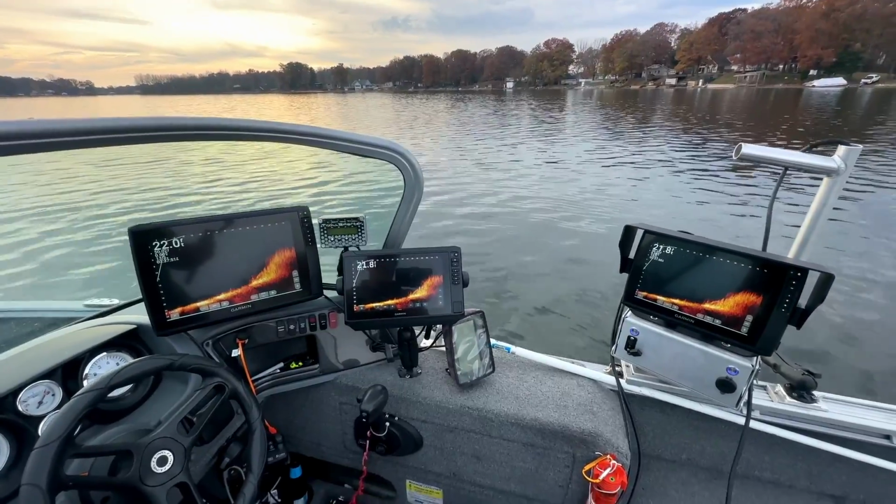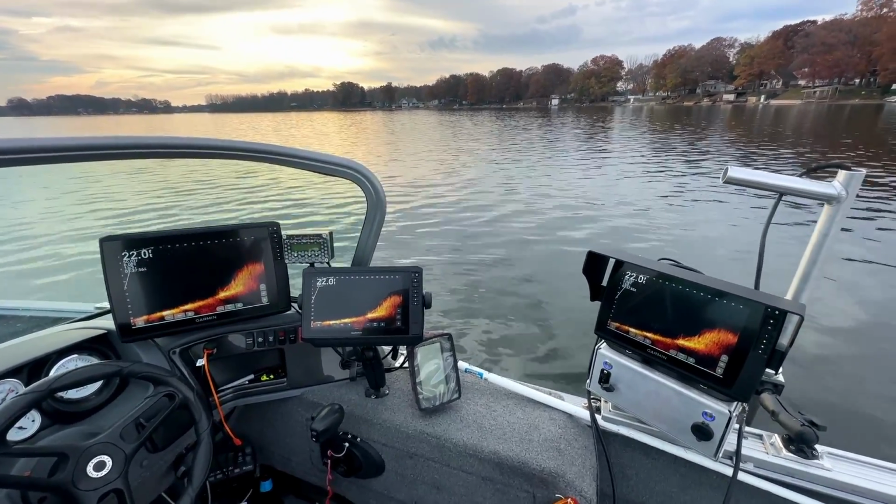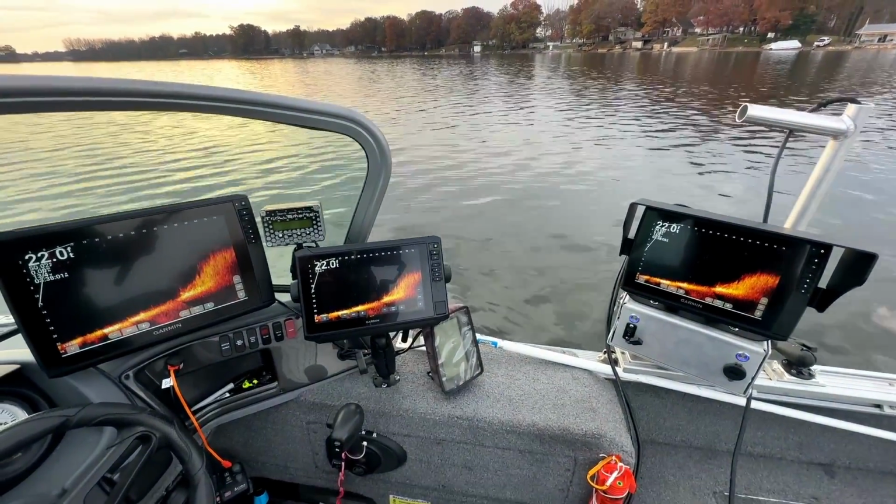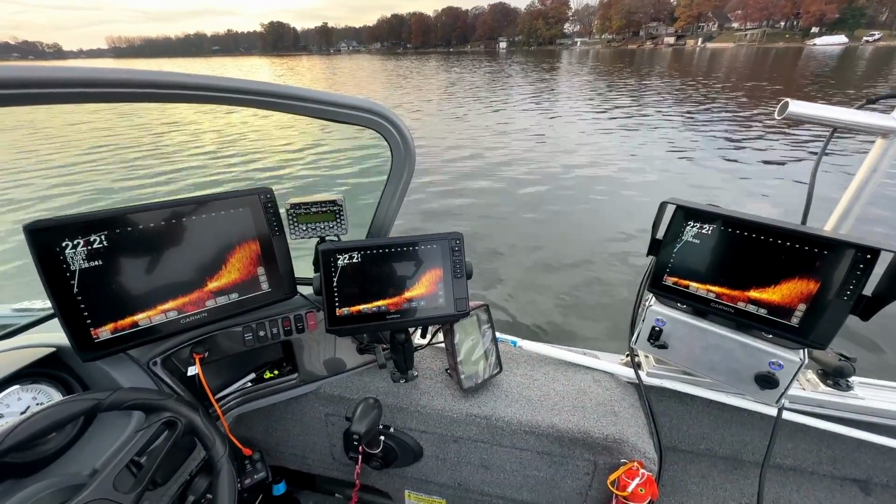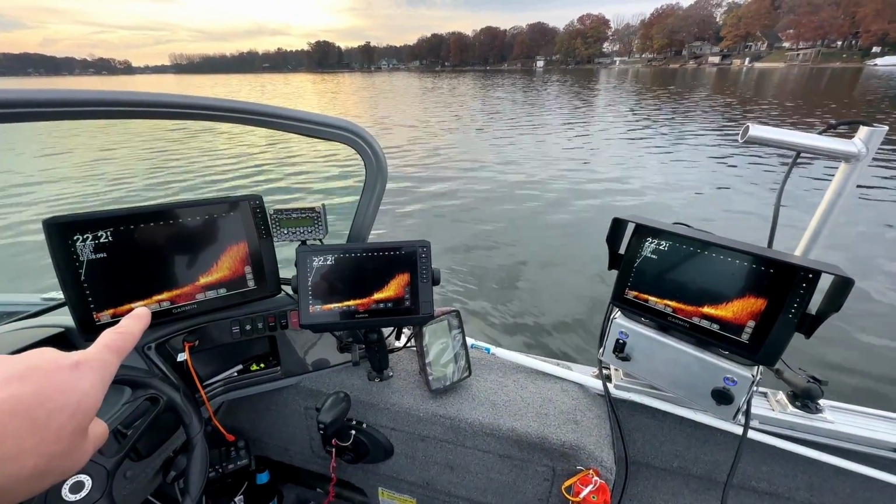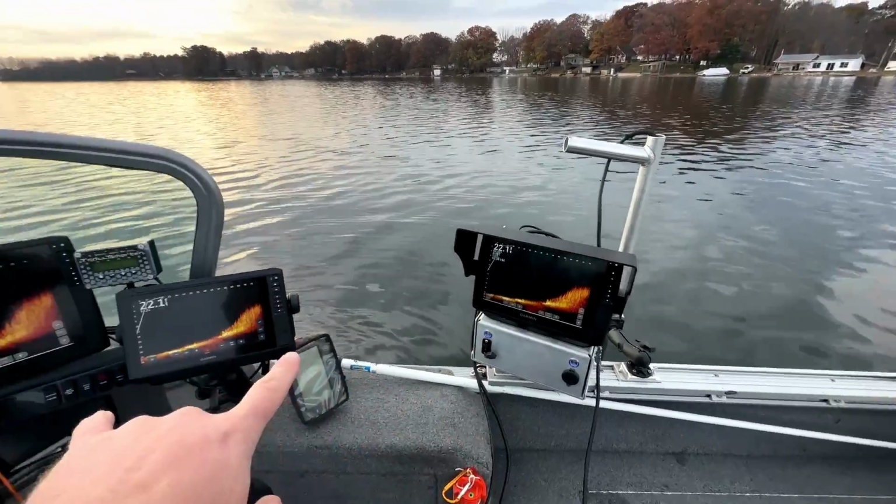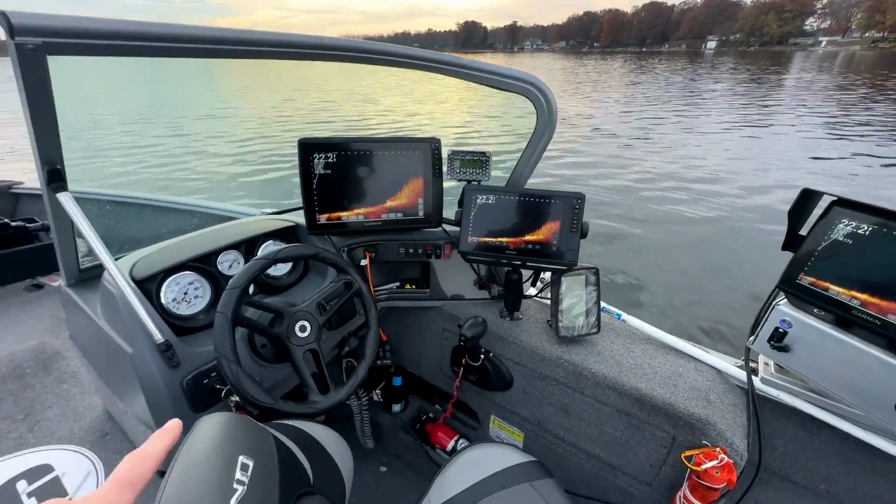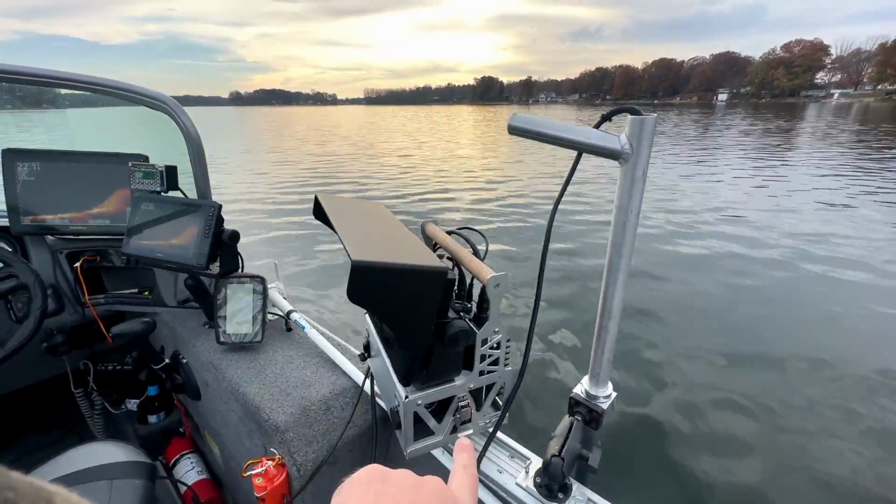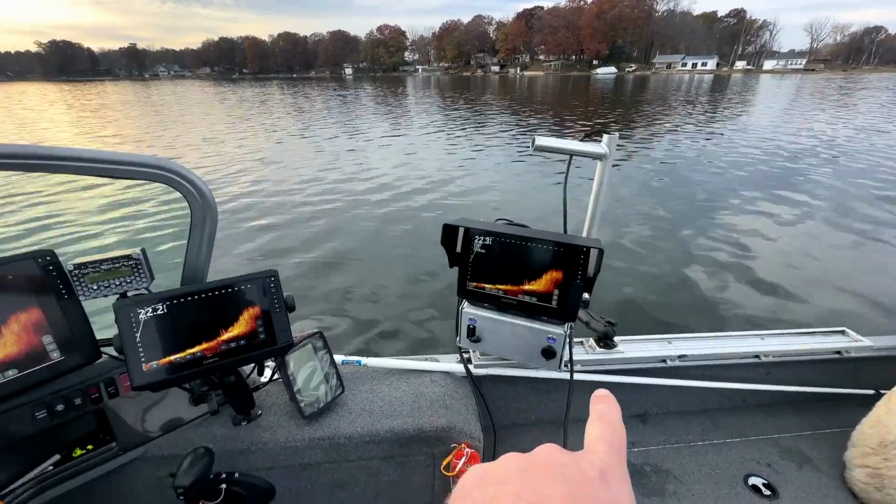This is how we are going to be doing the test today. I have 3 screens set up as close as I can get them to one another to keep everything in frame. To get a close-up of these, I'm going to have to break away from all 3 screens and really zoom into one or the other. In the very far left, we have the 126 Ultra, 93 UHD2, 106 Ultra. All 3 of these screens are networked together with a GMS 10 that's up under here. Black box is on my shuttle. Live scope transducer is obviously on the pole, and it is in LVS 34.